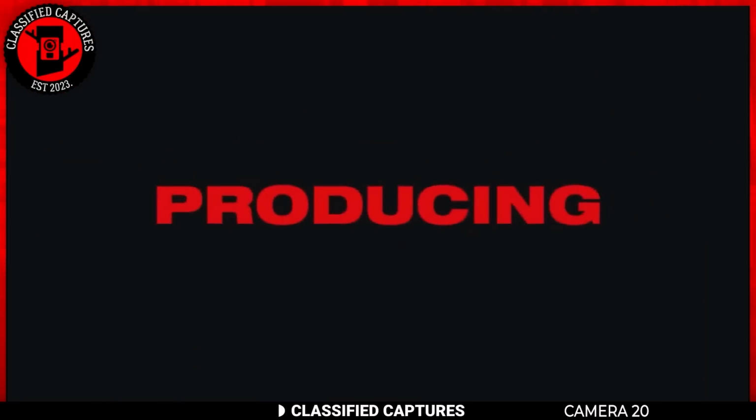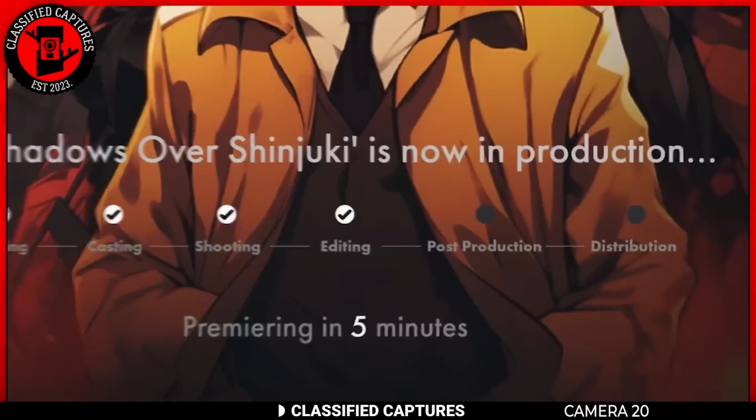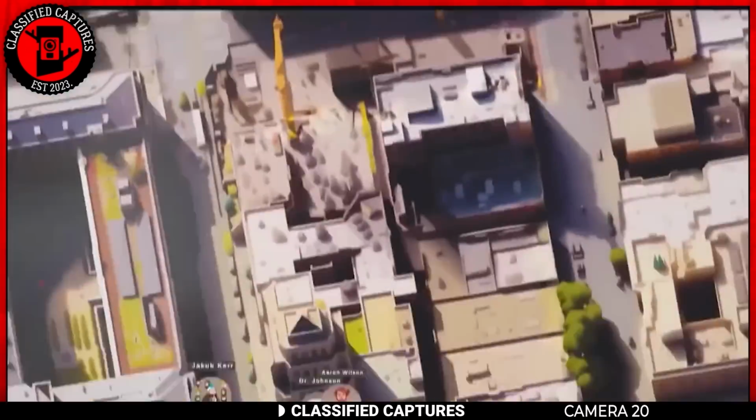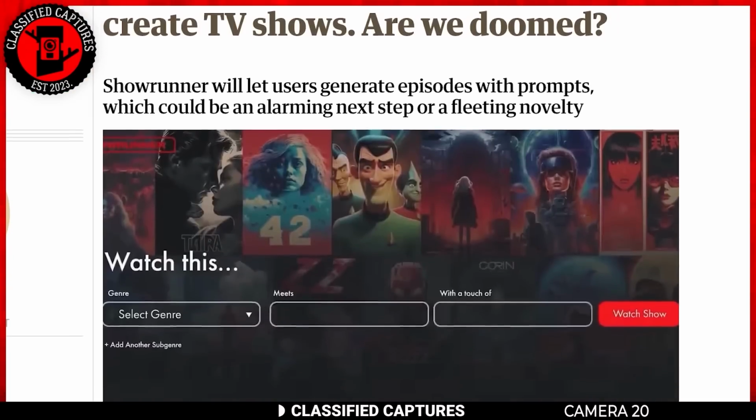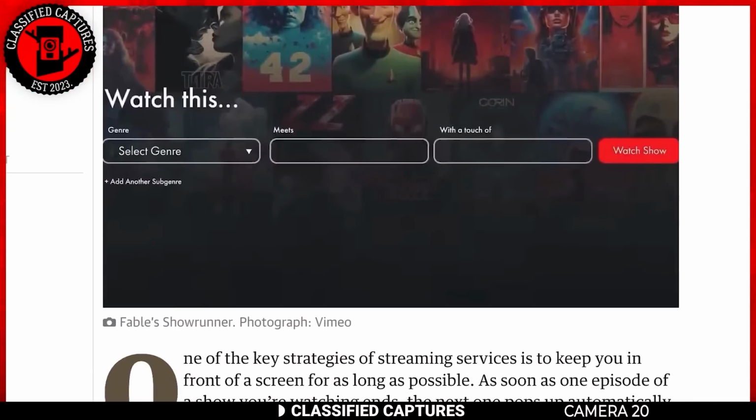Showrunner allows users to create prompts and then watch AI-generated animated programs. This means that you can make your own shows, which could impact the viewership and success of traditional shows created by professionals. The rise of AI-generated content could have significant implications for the entertainment industry.